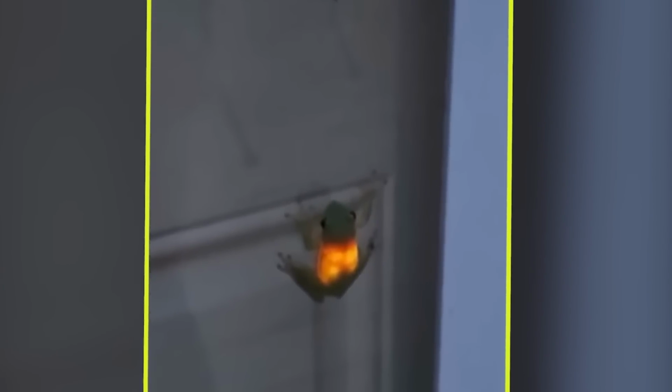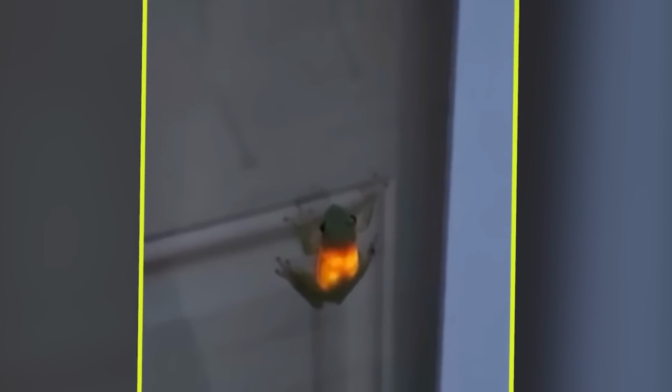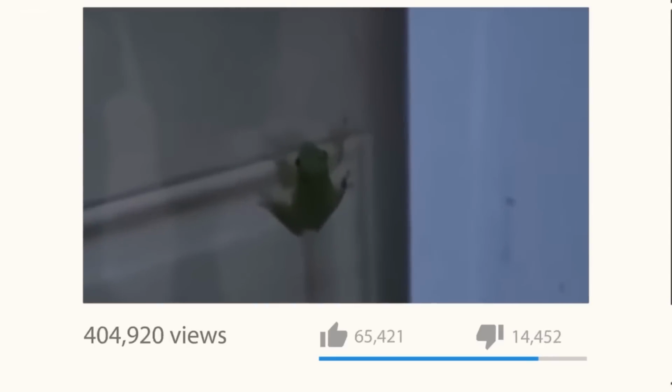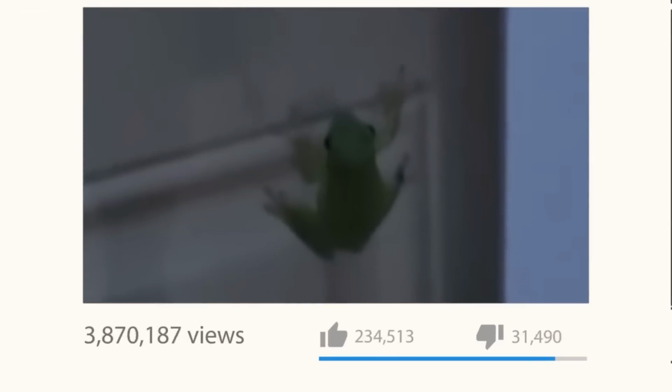People had all sorts of ideas about why this frog was so strange. Some thought it had eaten something weird, while others wondered if it was born this way. But no one had a definite answer. The video of this glowing frog spread all over the internet, and it made everyone curious.